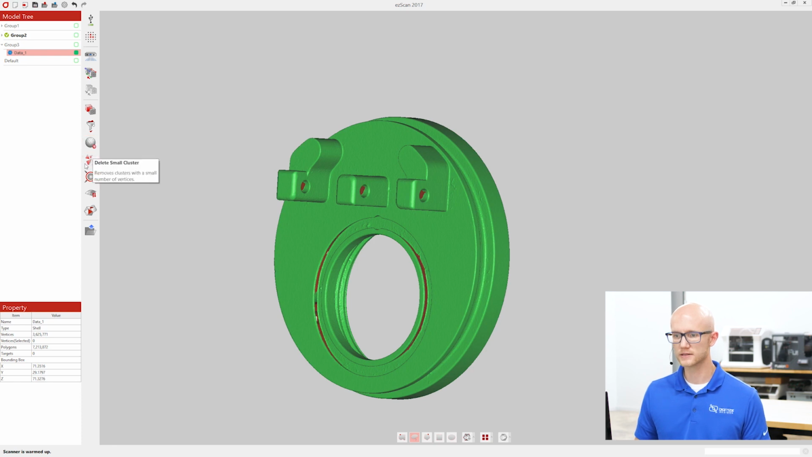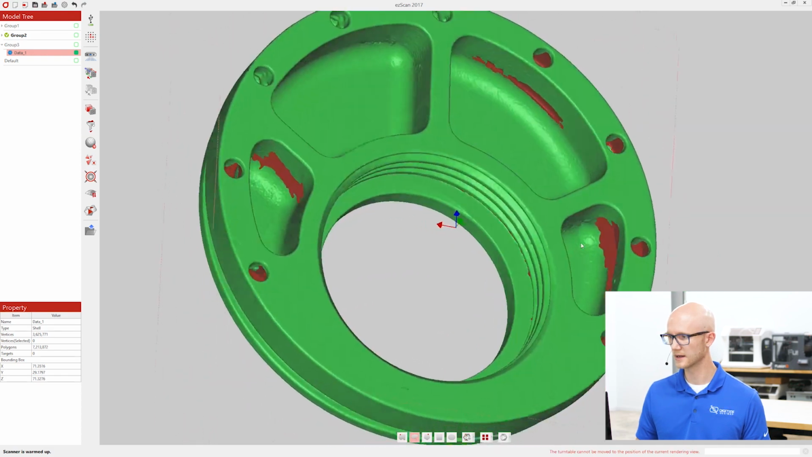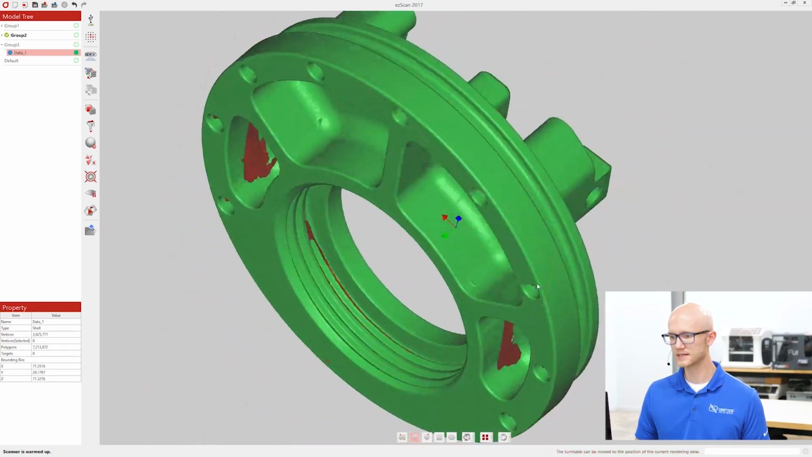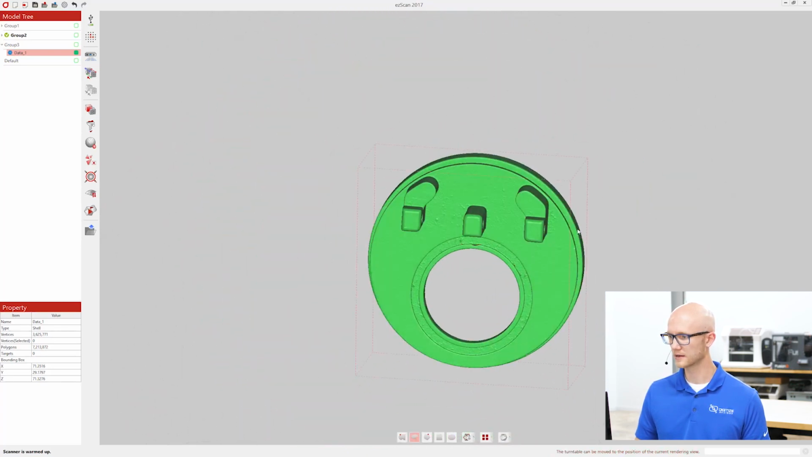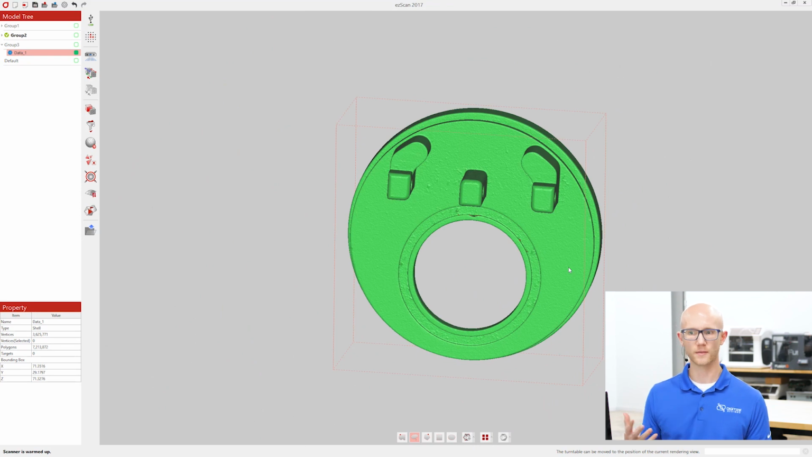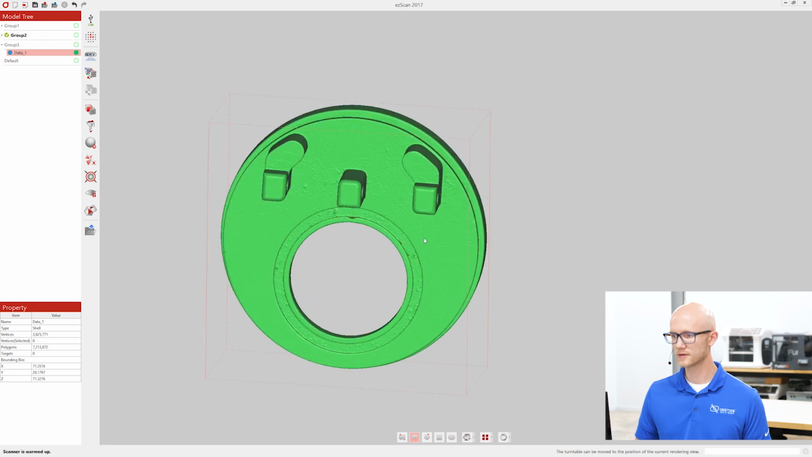There is also an option for deleting small clusters. So if there was any disconnected data, and this all looks pretty clean here, but if you had little floating triangles and stuff and you wanted to clear out some of that, there is an option to delete those small clusters of polygons. Okay, so those are the results.